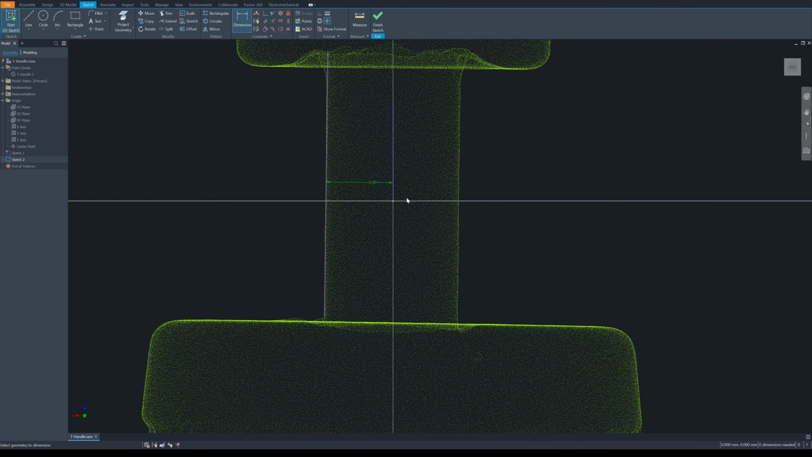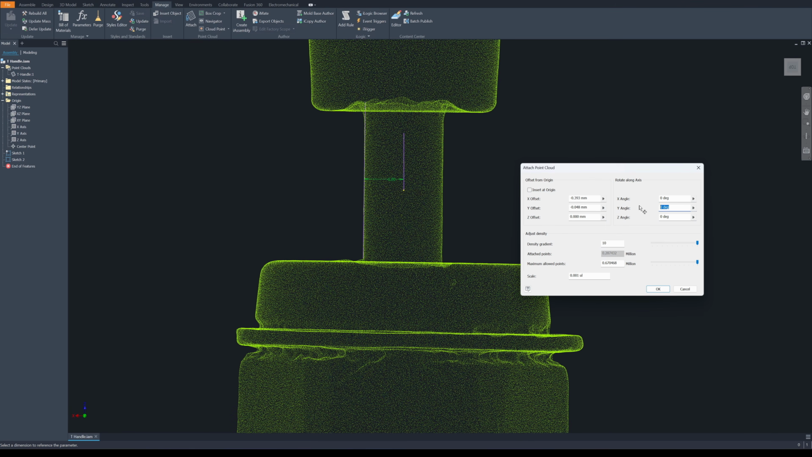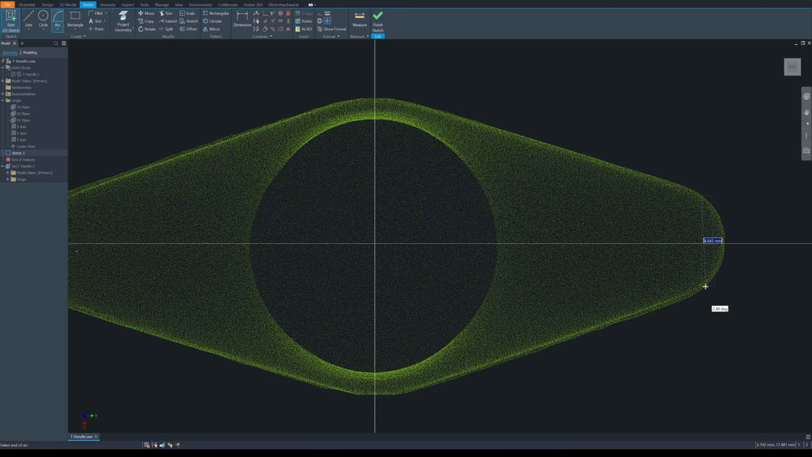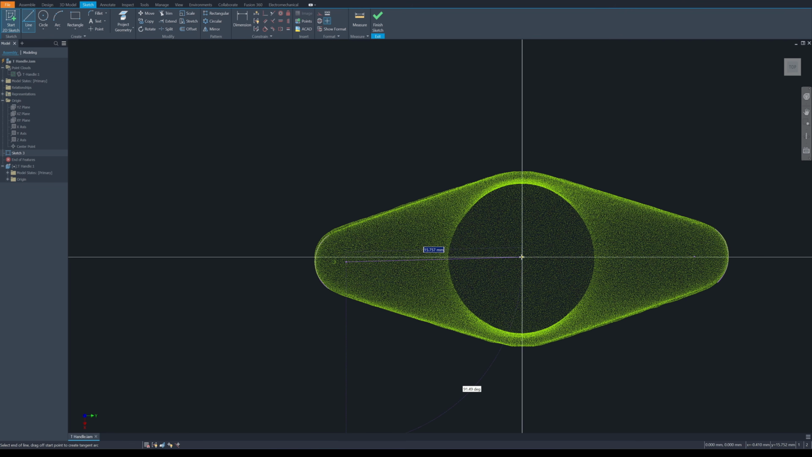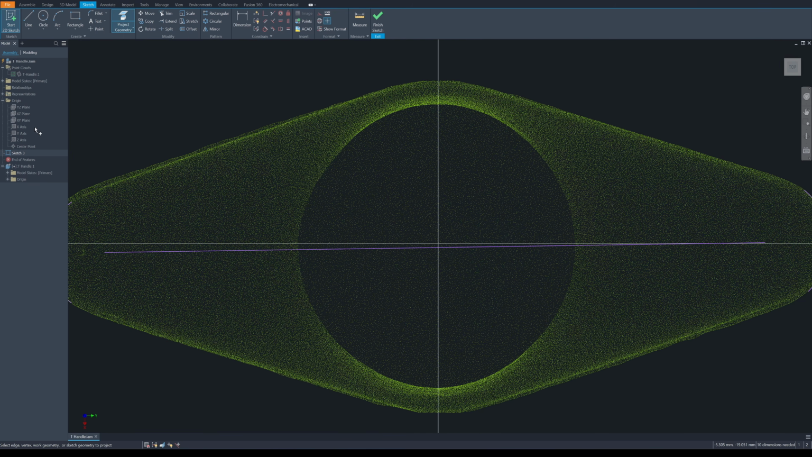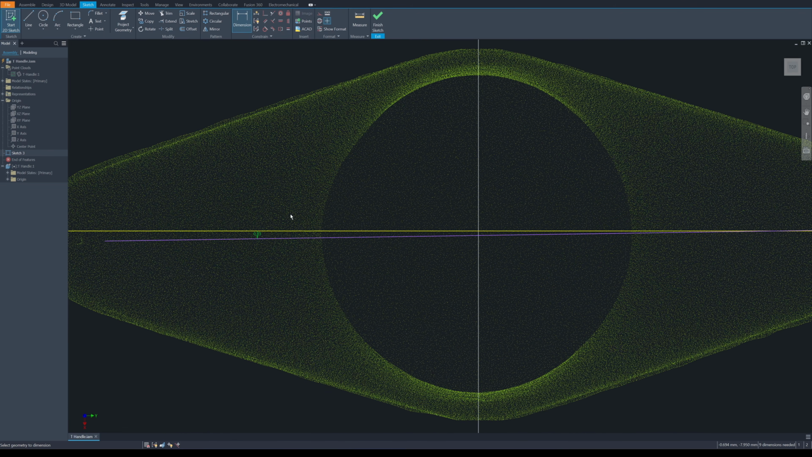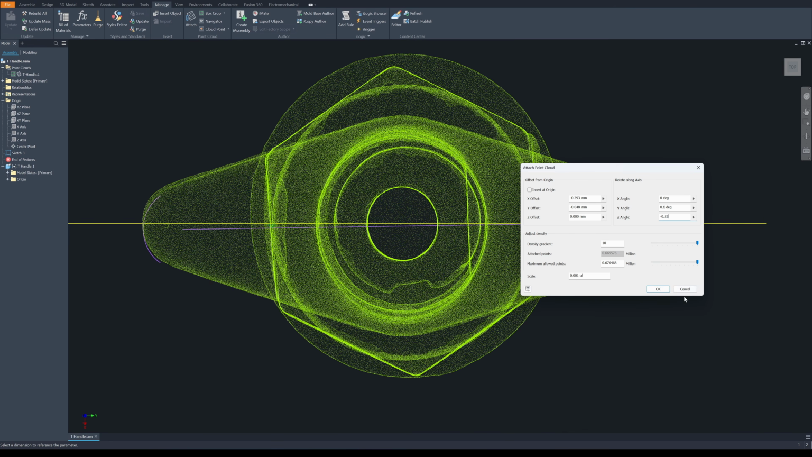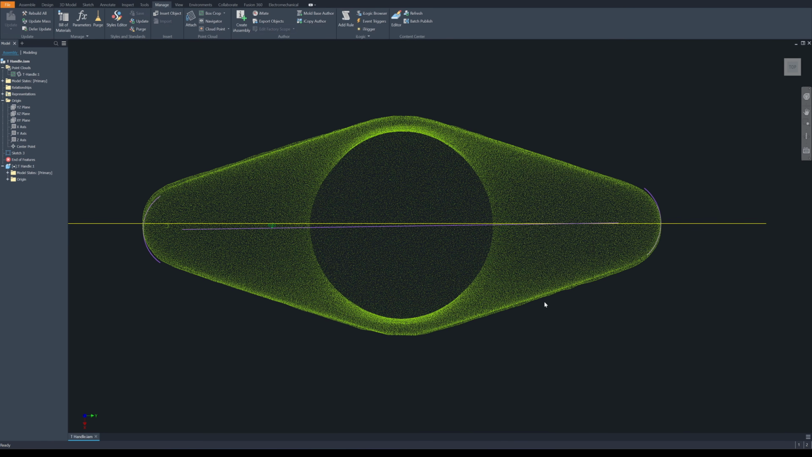Next, I will align the point cloud in the vertical plane by measuring the angle between the cylinder and the Z-axis. Finally, I will draw two arcs at the tip of the handle to determine the rotation angle between the handle and the X-axis. Remember, if the scan data isn't aligned properly, the reverse engineering will fail.